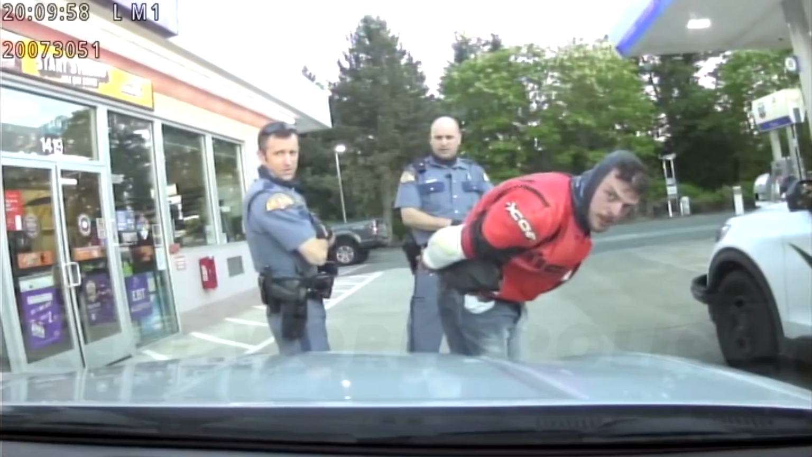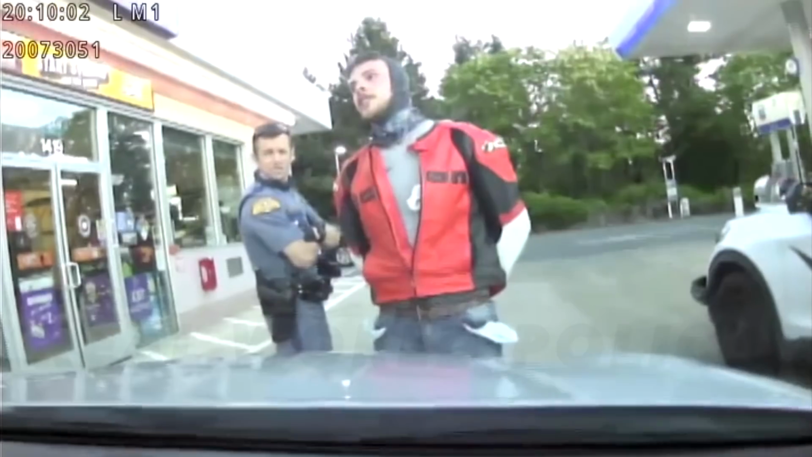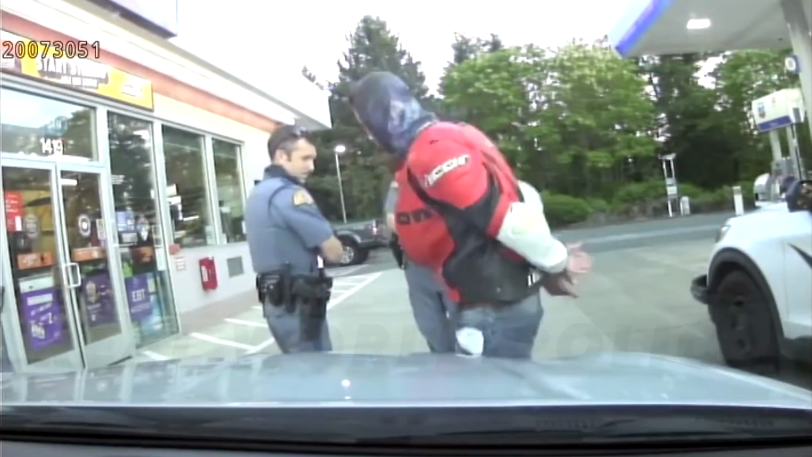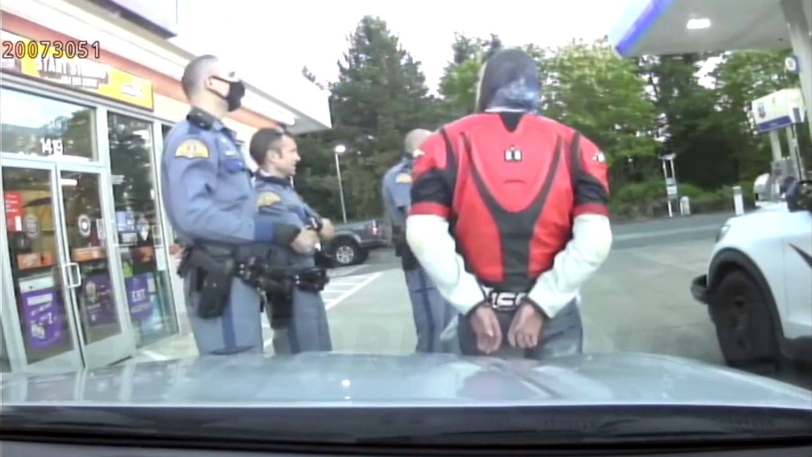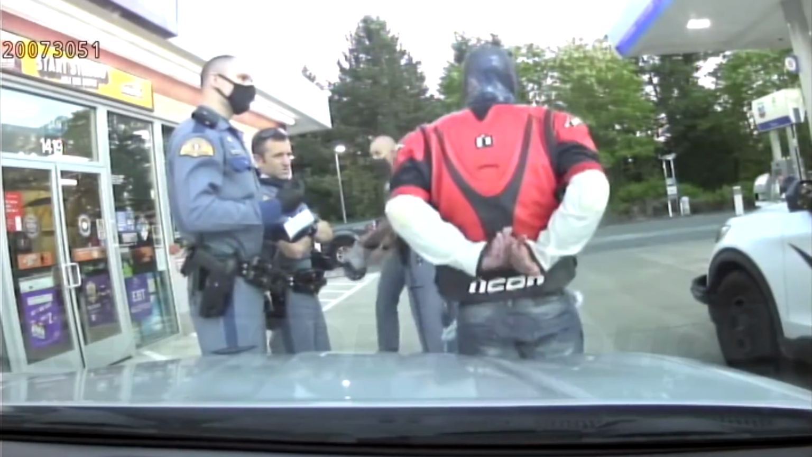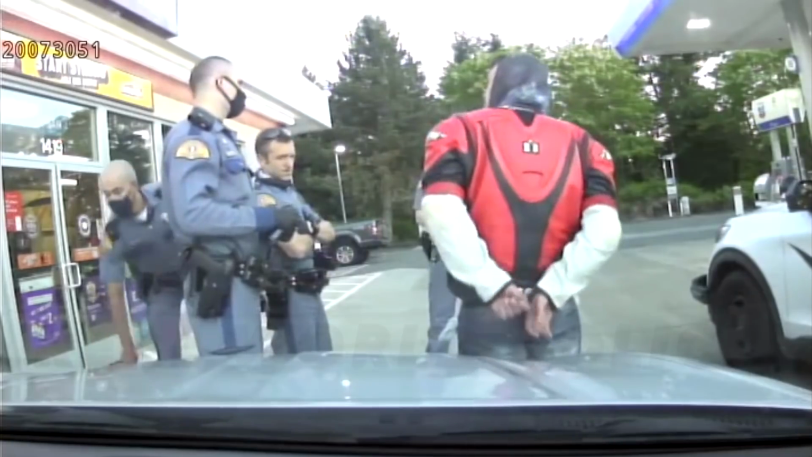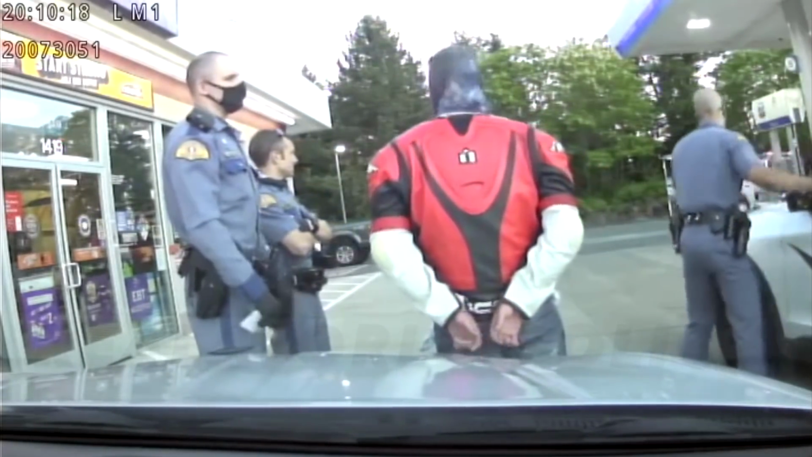Making sure it's unlocked. I would really appreciate it if I could get on my phone and have someone come pick it up. Where are they at? In that bike. I don't want this dude touching my stuff. So we asked you earlier, didn't you say you didn't have anybody close? I don't know. I'd have to get on my messenger and hit it. Look, here's the thing, man. You're going so fast. You can't drive like that. I know. I don't want to talk to you.